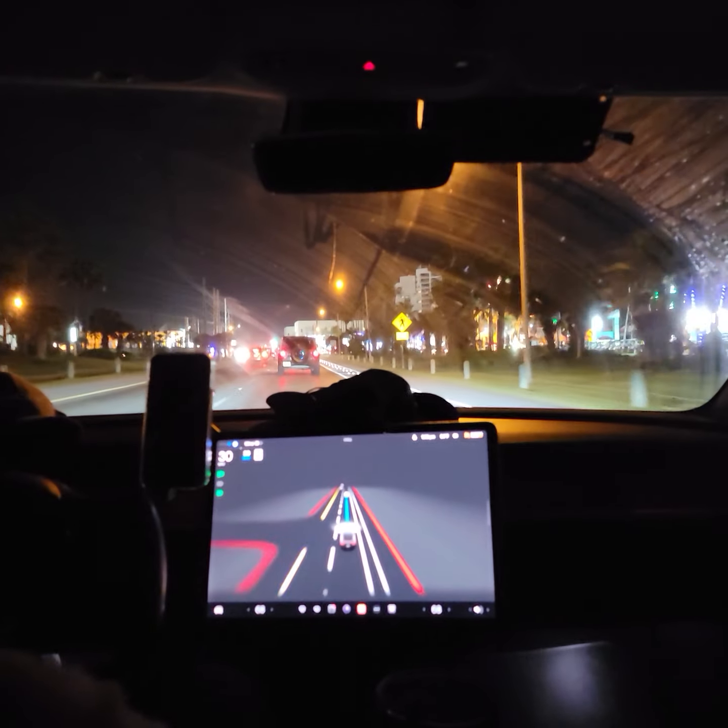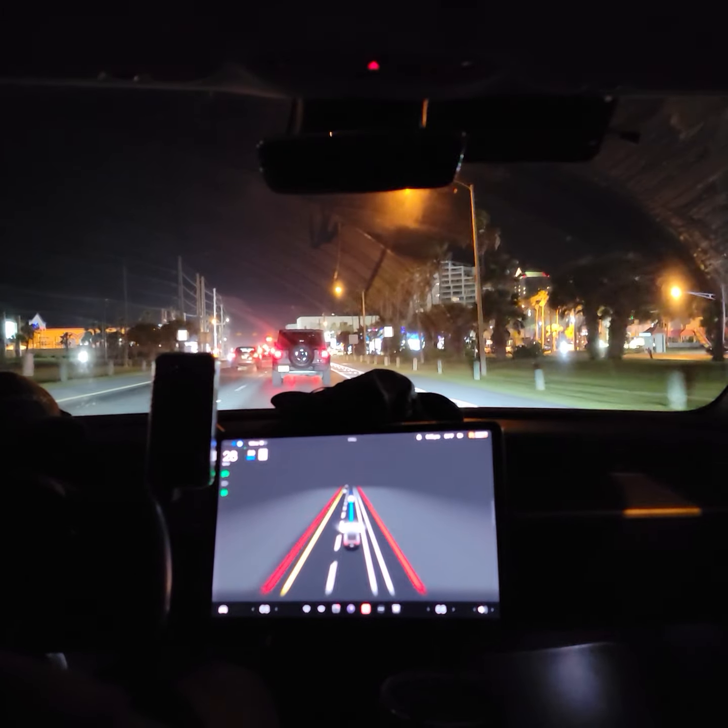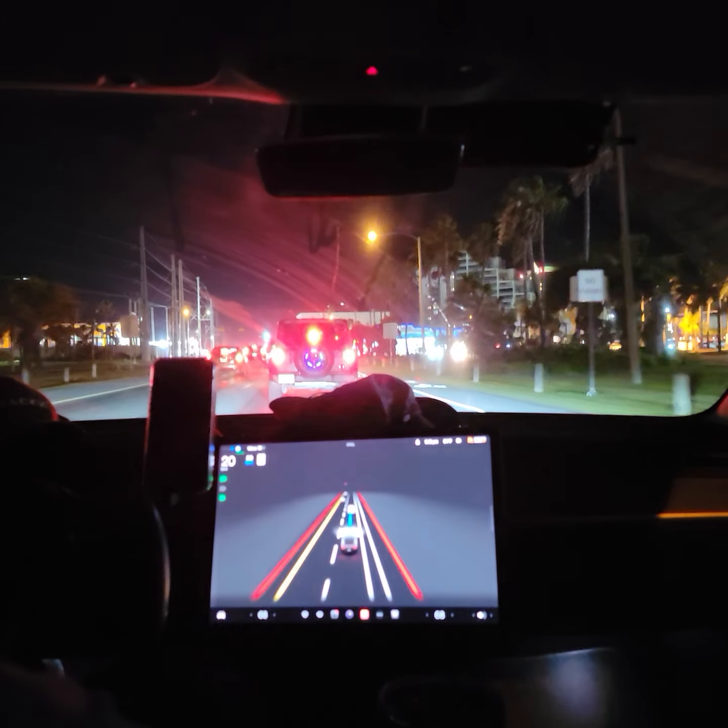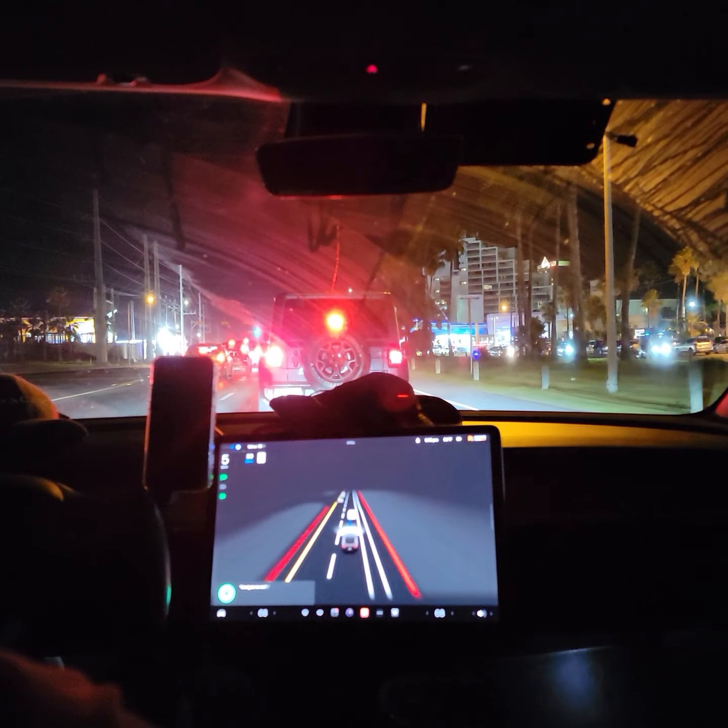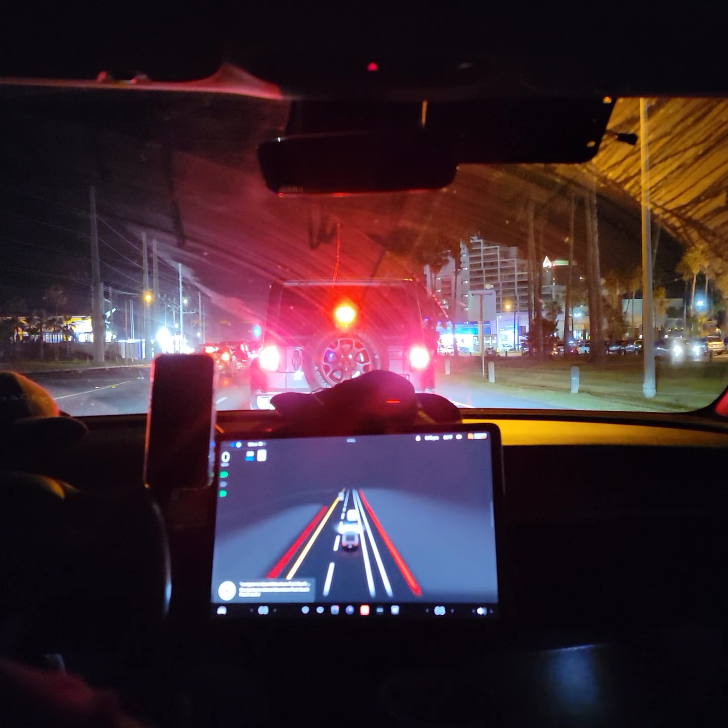Sees this Jeep pulling out in front of me. Let's try it again. Navigate to Island Adventure Park, South Padre Island. There we go.